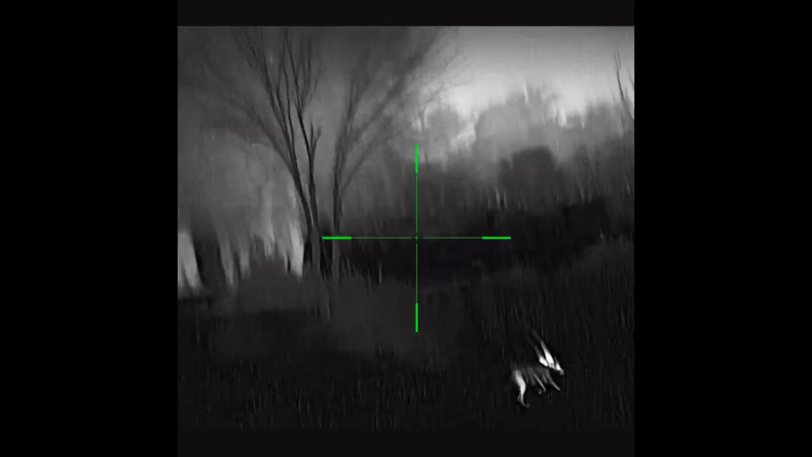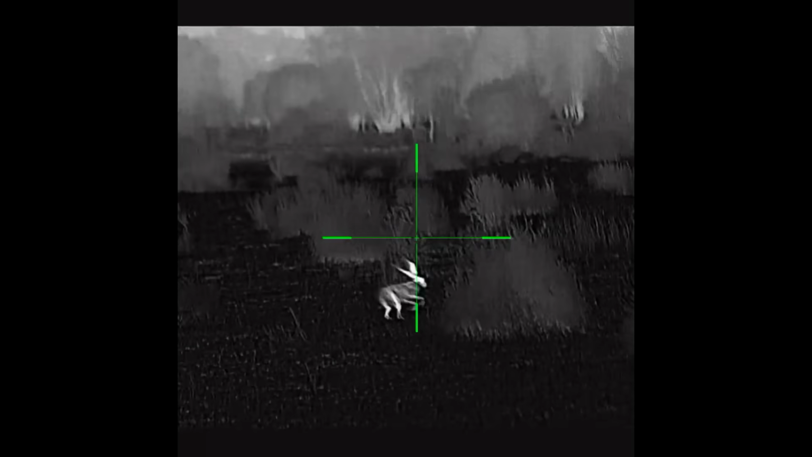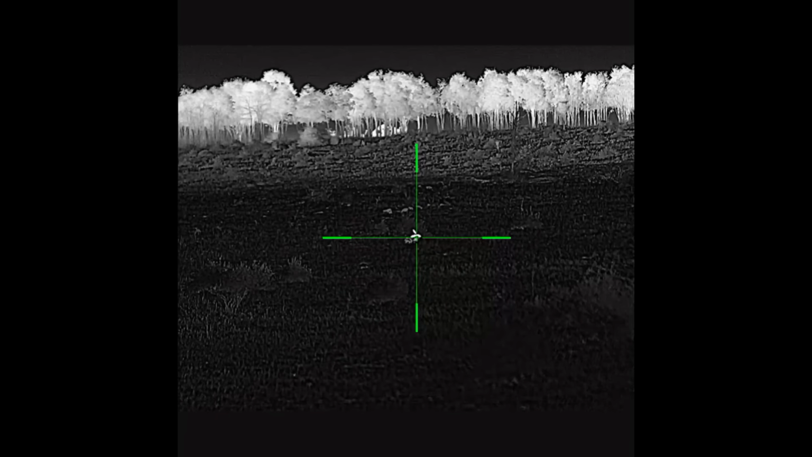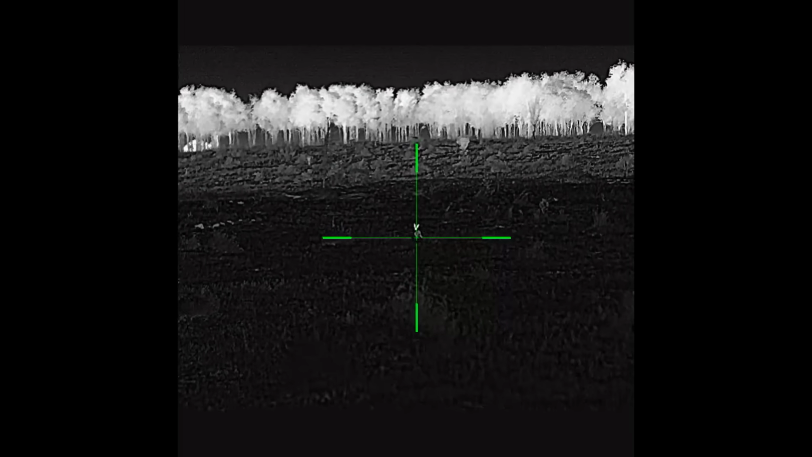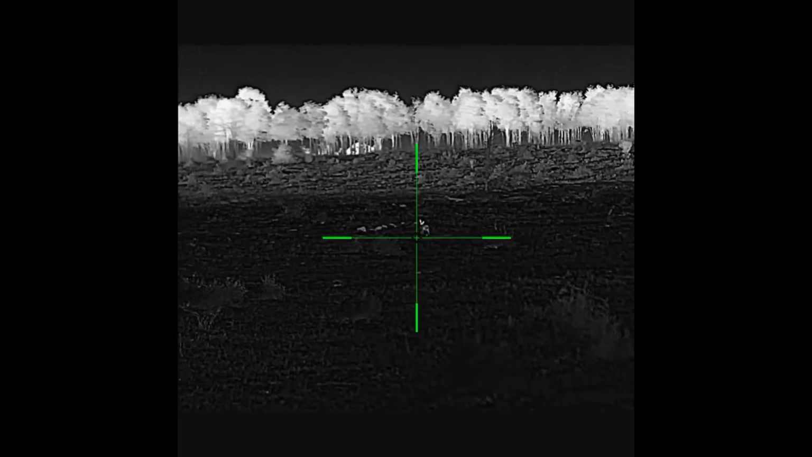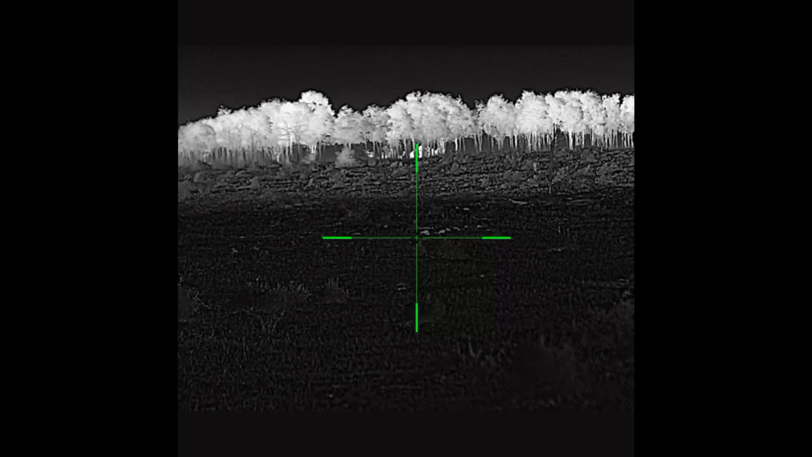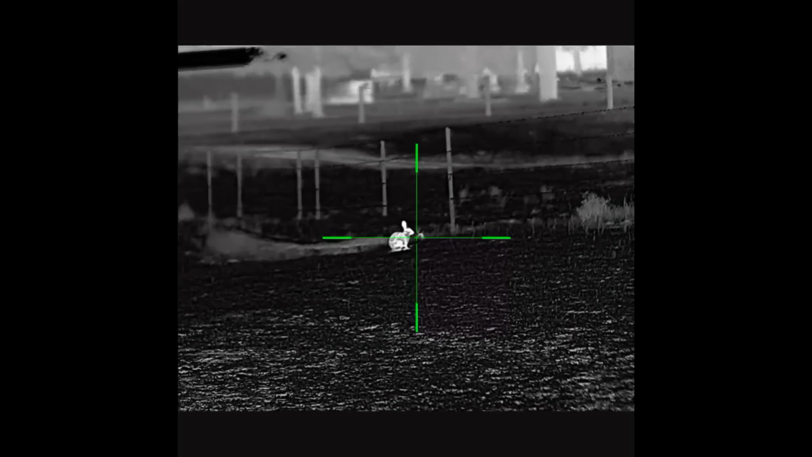Oh, gave him a fright, he's a bit too close. Right, he's down. Got 3 of them now, eh?